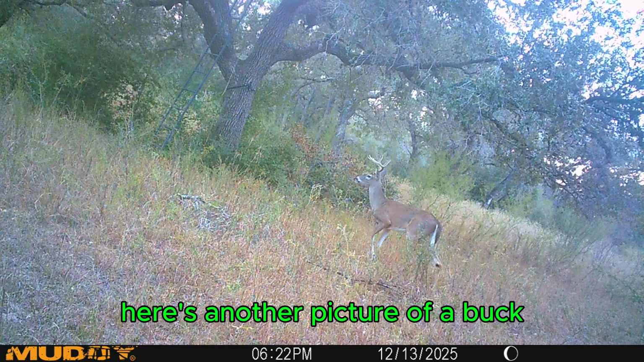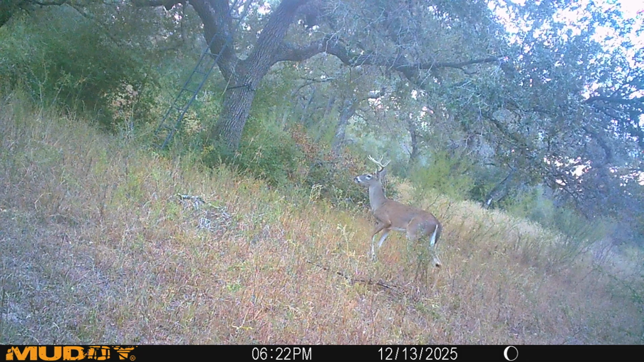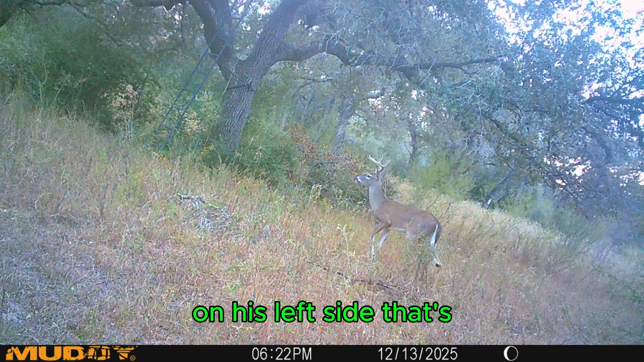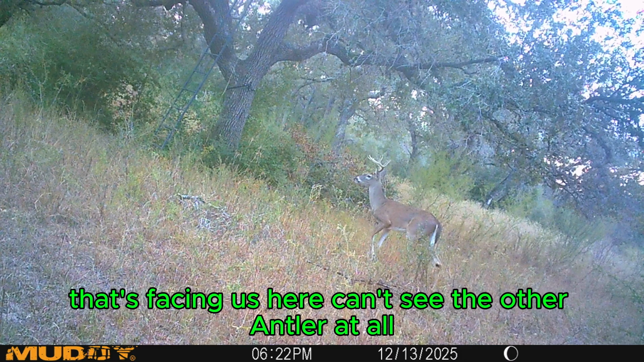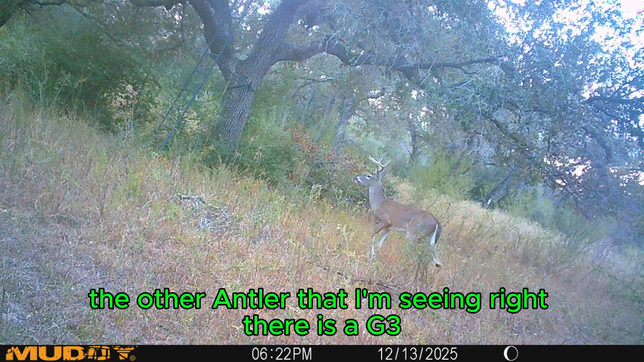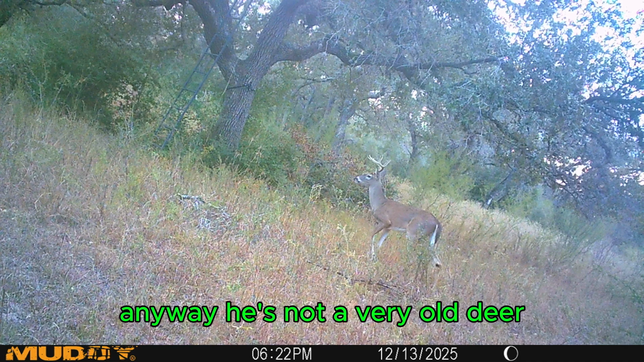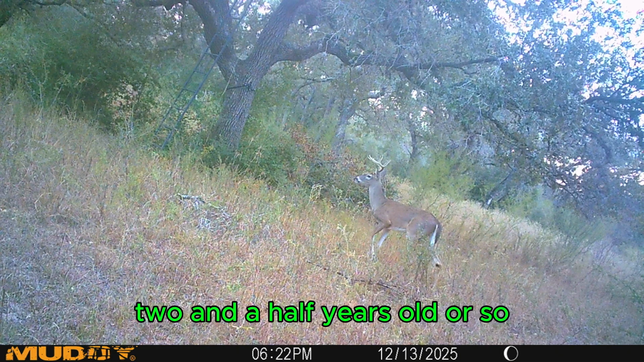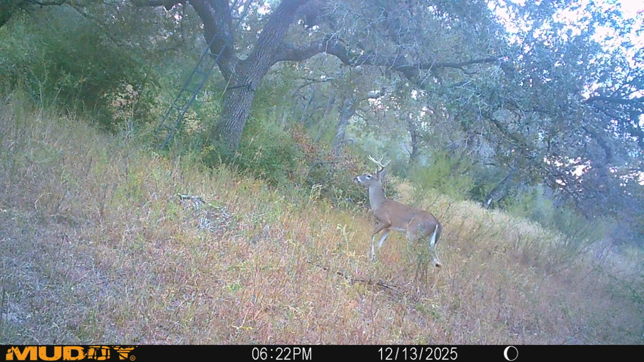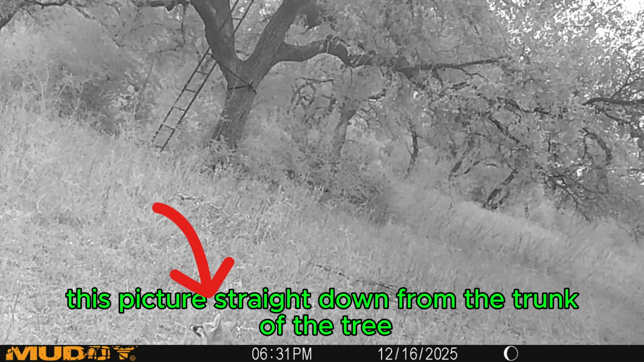Here's another picture of a buck that I haven't seen before either. Looks like he's got 5 on his left side that's facing us here. Can't see the other antler at all. The other antler that I'm seeing right there might be a G3, but anyway, just some potential. He's not a very old deer, 2.5 years old or so. So maybe 3.5, but I doubt it. I think he's 2.5.